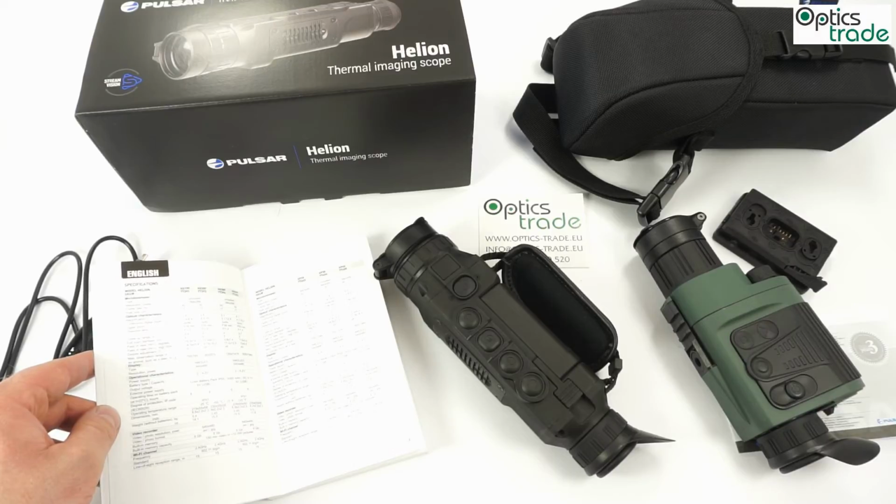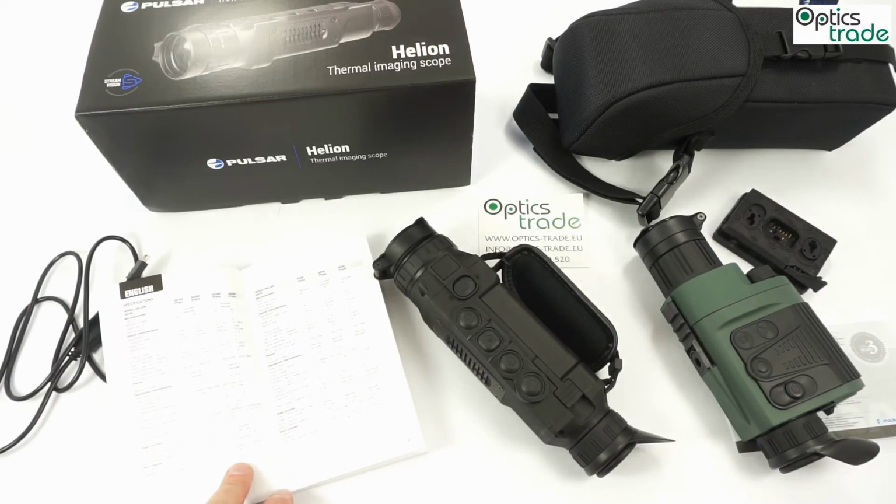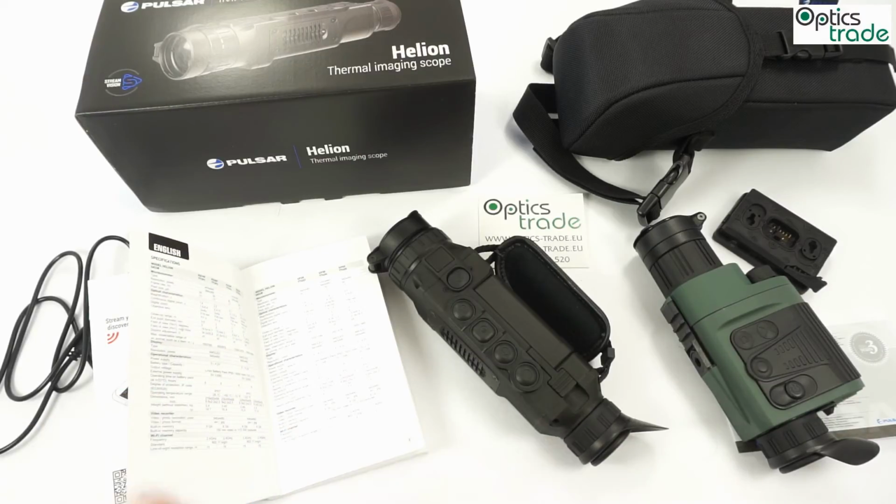And with 17 meters of field of view, it is easier to pan and easier to scan the surroundings or some landscape for animals or something like that. It's much easier since you have a wider field of view. The range of detection, let's say for a deer, is still 1350 meters. For anyone who ever used night vision optics, I think this is unbelievable.